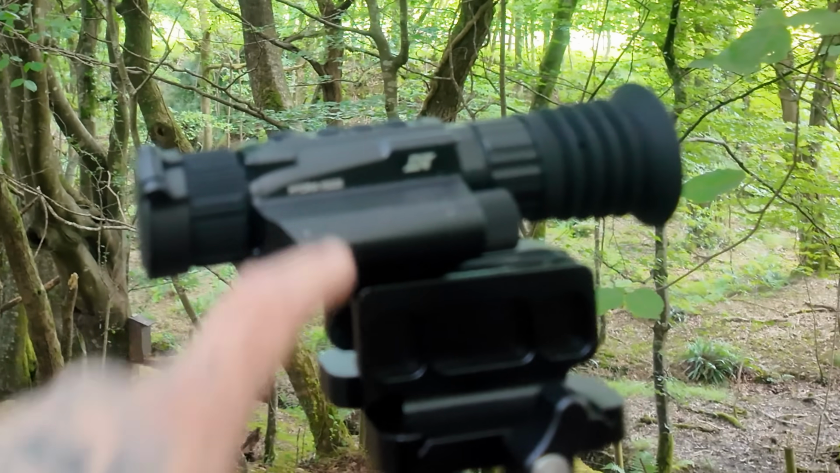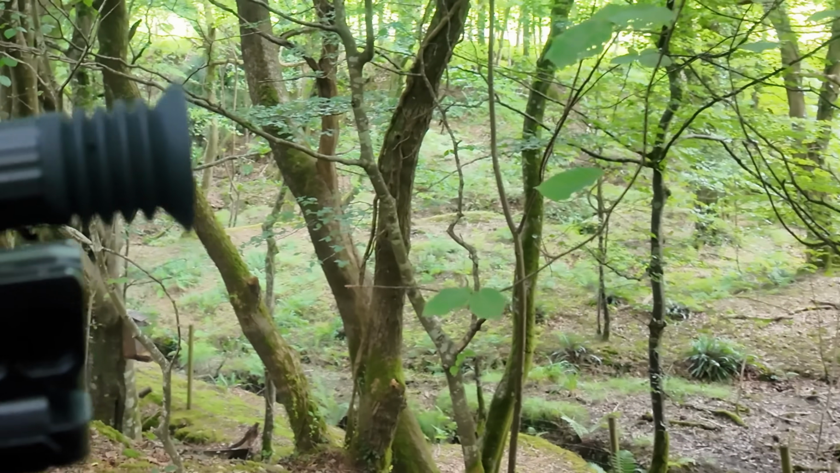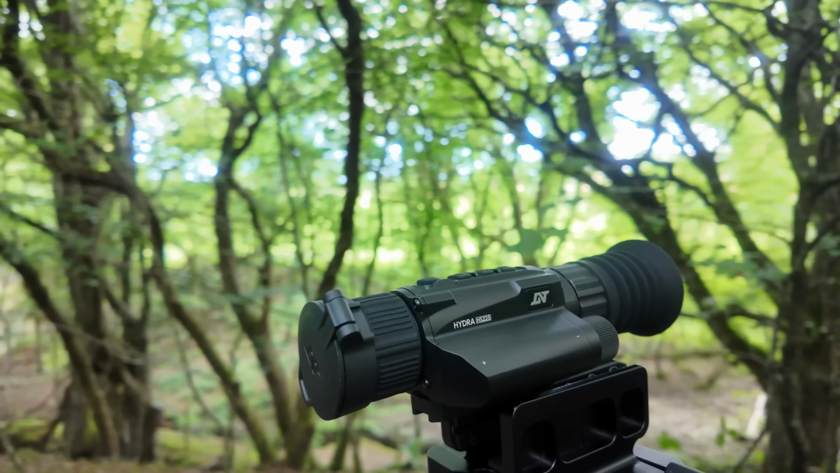Now, unfortunately, DNT also make this. This is the Hydra HS225 Thermal Scope. Now, I was in the market for a thermal scope, so I said send it. We agreed a price, as I said, and I've had it for quite a while now. And I have to be completely honest with you, it doesn't tick many boxes for me, and that's why I'm making this video.